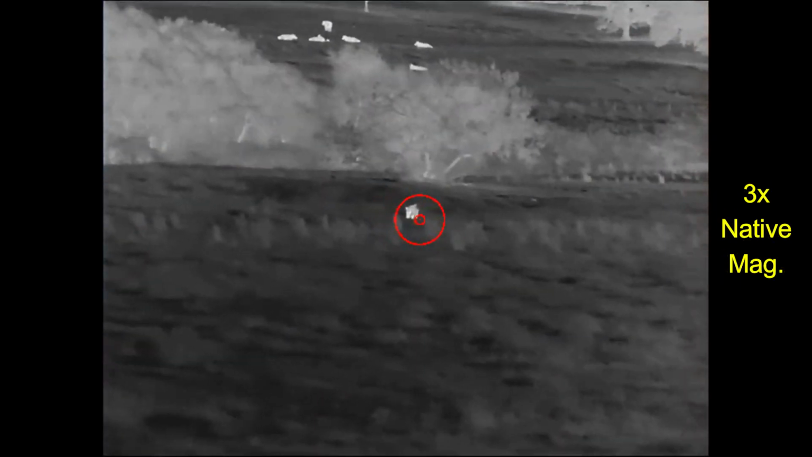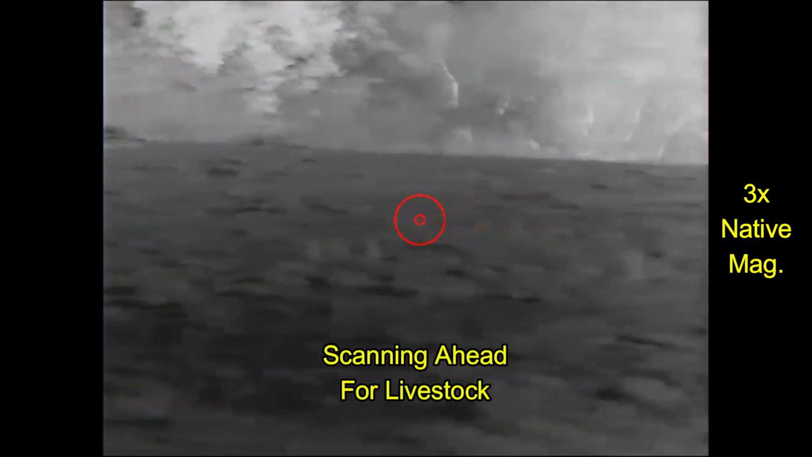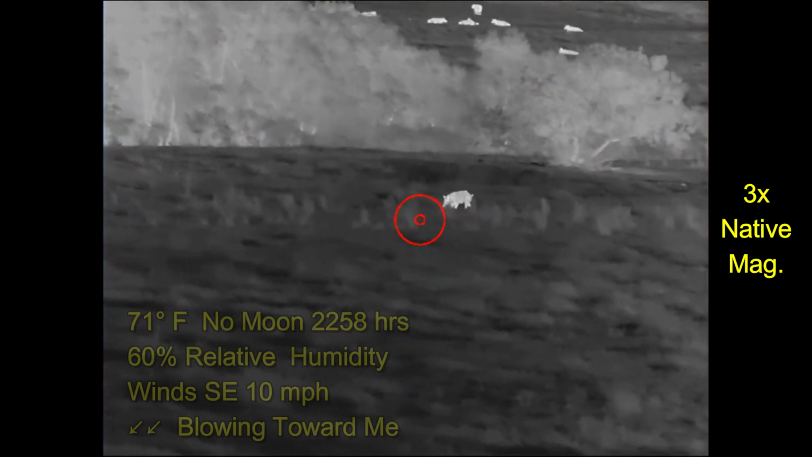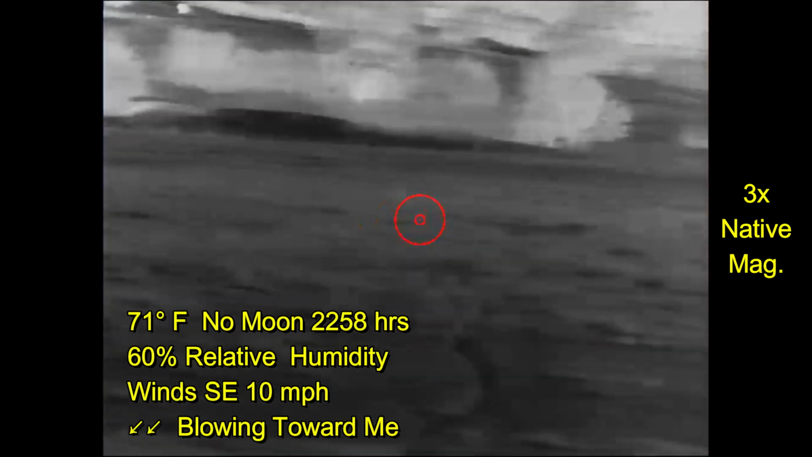And now I've made my trek across the pasture, gone through the gate, and I'm on the neighbor's property. And I'm looking for any livestock in the area. I've got cattle behind the hog, so I don't have a shot just yet. Got some cattle over to the right, but they're not going to interfere with me.